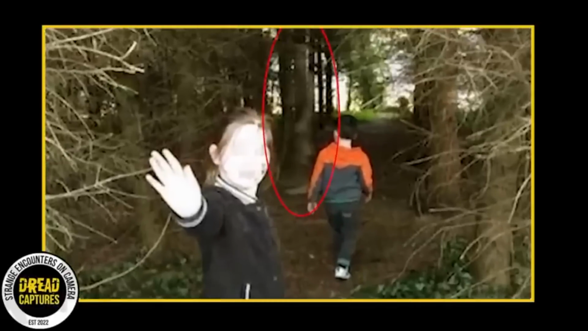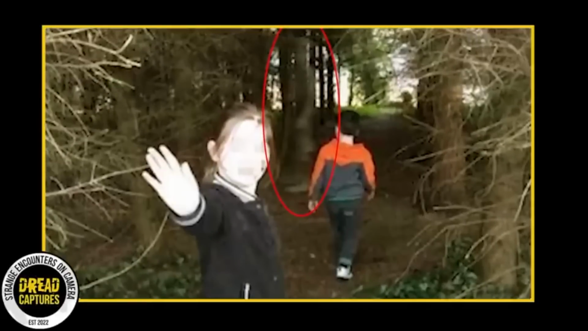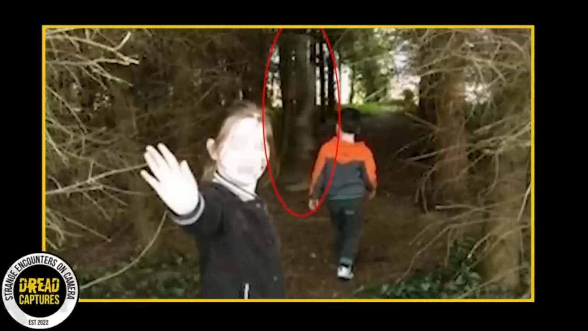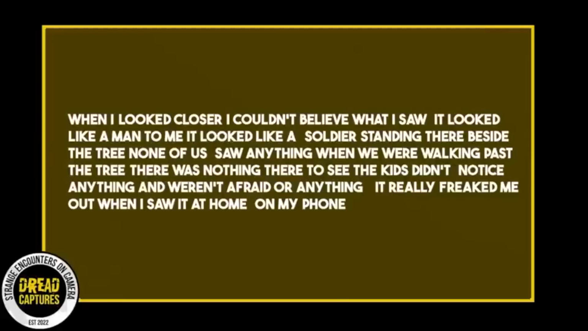The photo in question showcases Jerry's children enjoying their time in the forest. But upon closer inspection, an unfamiliar figure can be spotted right before her son Finn. Recalling her experience, Jerry mentioned, quote, "After our walk, I was looking through all the photos I had taken and noticed a kind of shadow or disturbance in front of my son Finn." She continues, "When I looked closer, I couldn't believe what I saw. It looked like a man to me. It looked like a soldier standing there beside the tree.